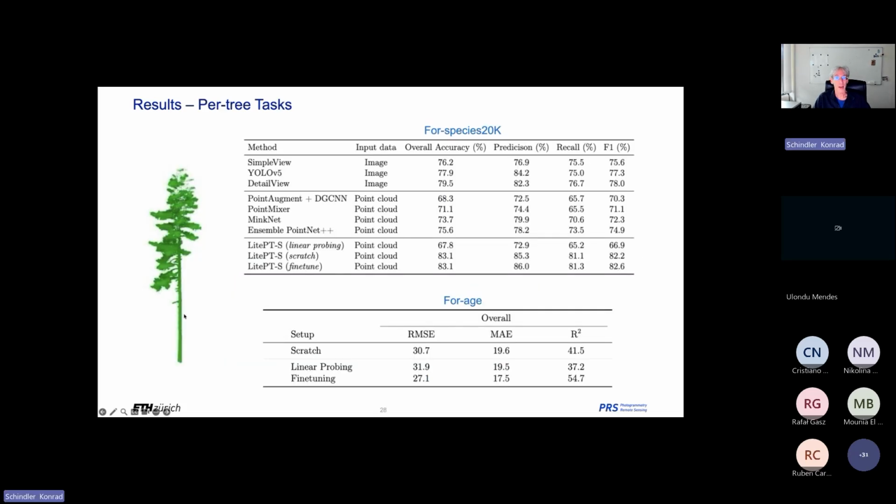Yeah, then some per tree tasks. This is a bigger stretch. This is a bigger domain gap, I would say, because we're giving it a single tree and not a patch of forest. So it's different from what it has seen during all its pre-training. Still, the things work fairly well. So species classification, you get to accuracies of above 80%.